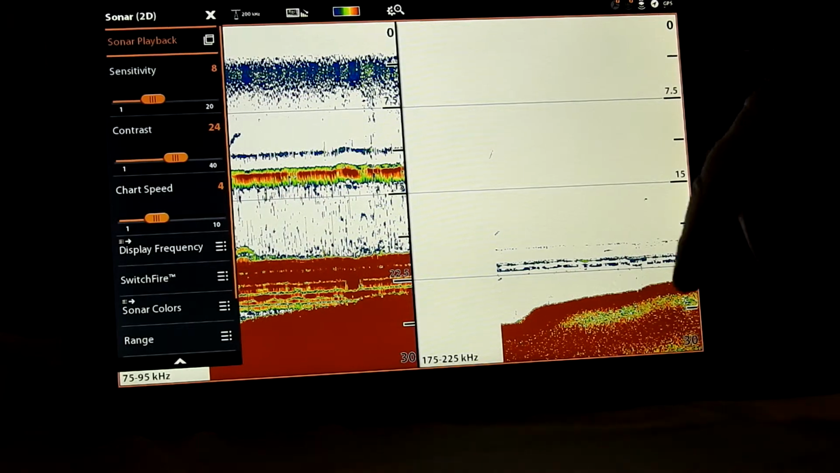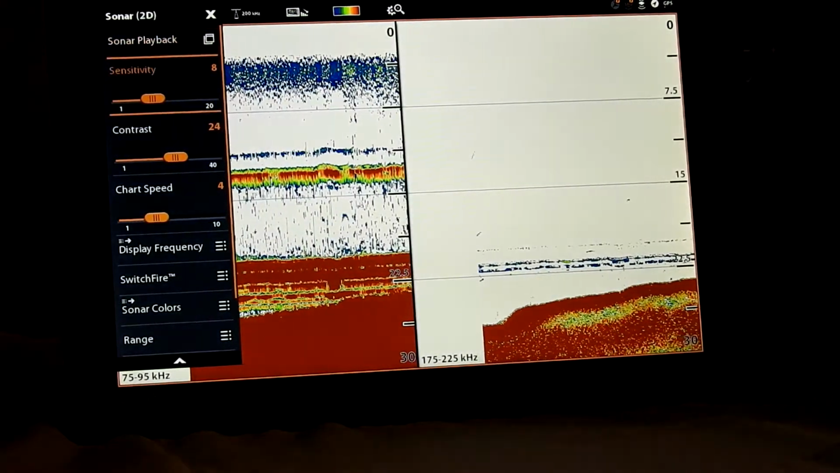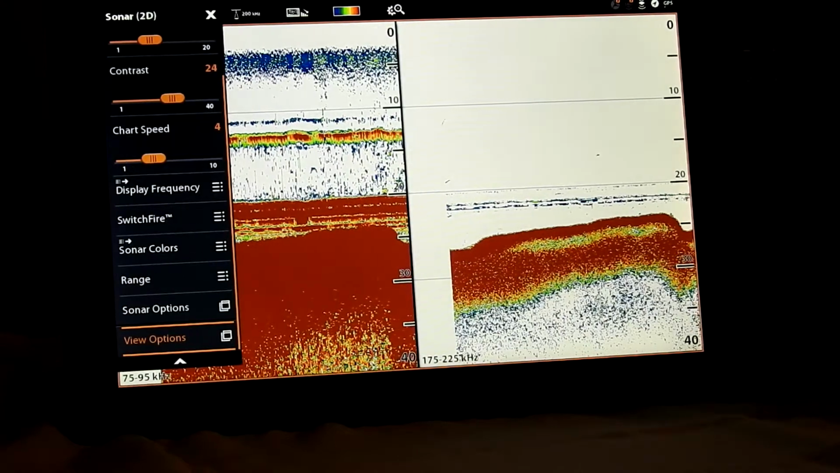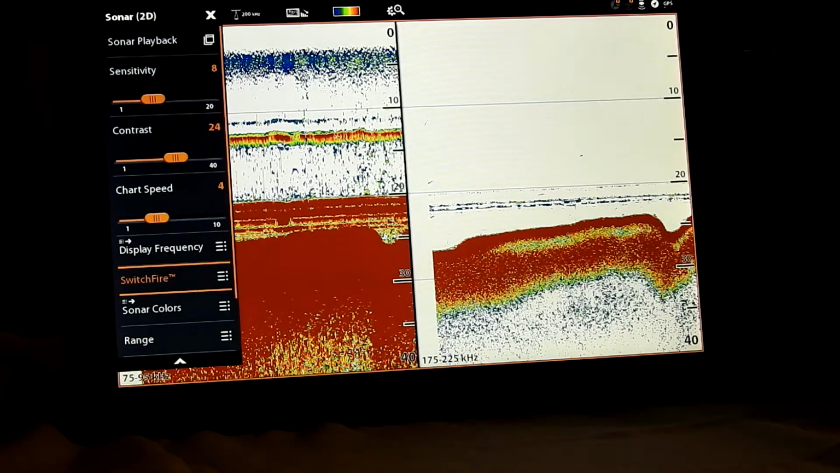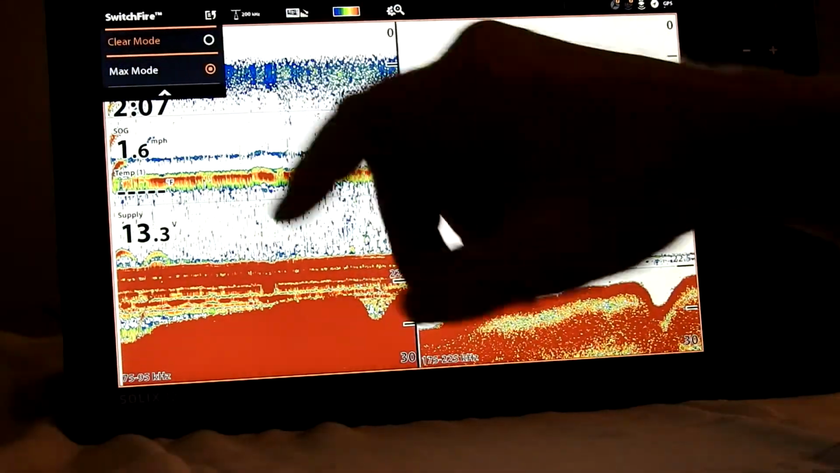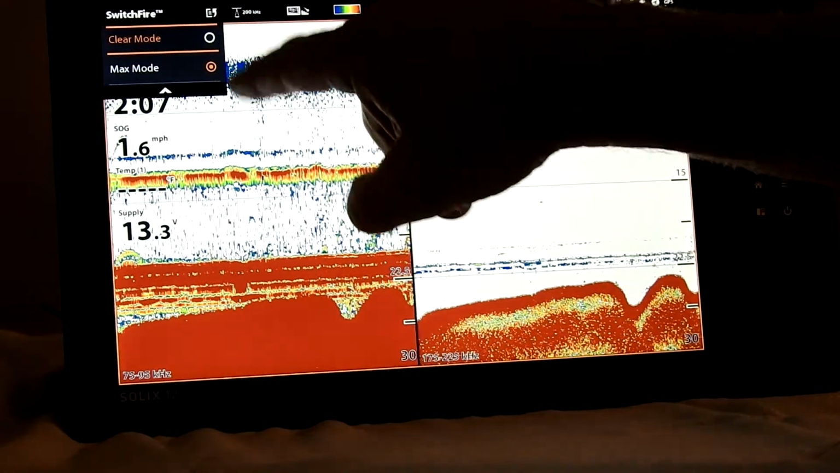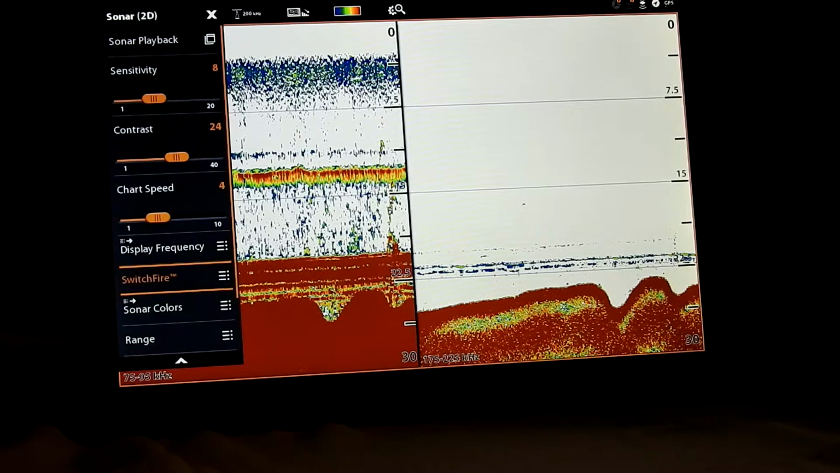And our sensitivity, first we're going to go down to switch fire. I have my switch fire on maximum, and during the day sometimes I'll switch between maximum and clear mode, but you can see how fast it is to get into these.